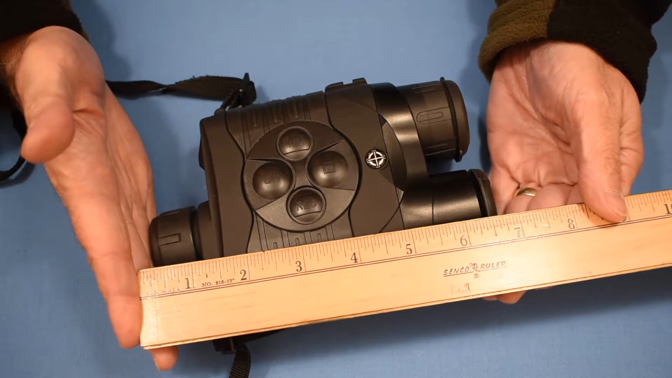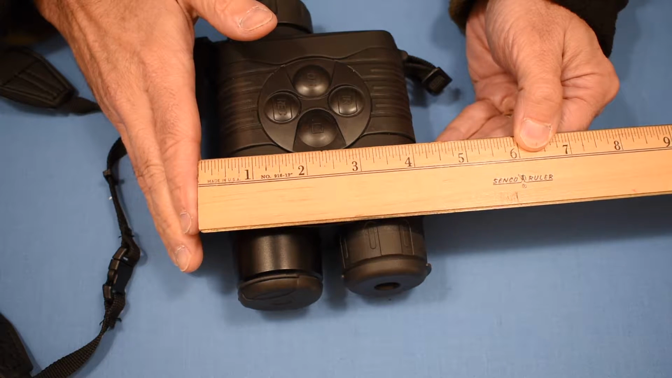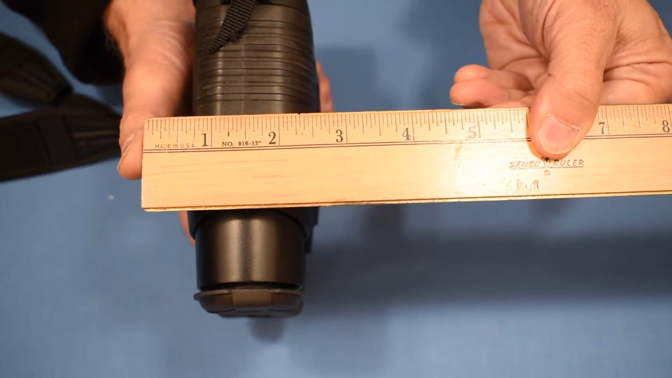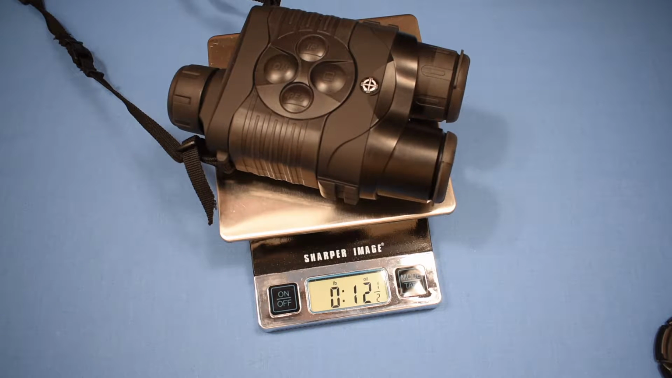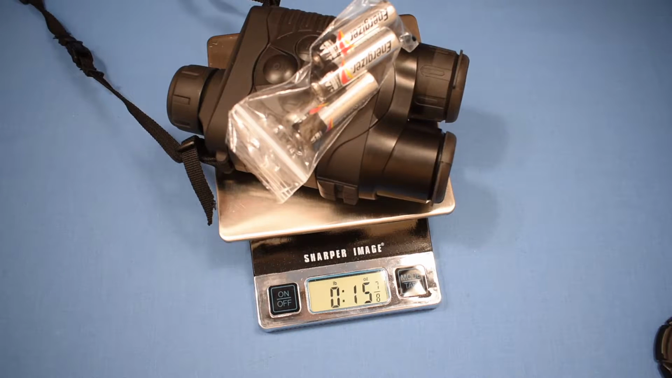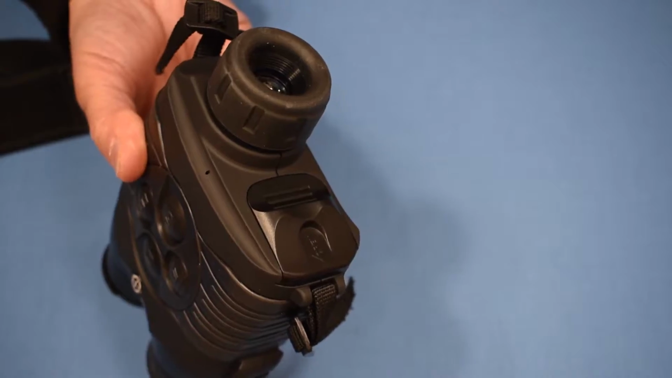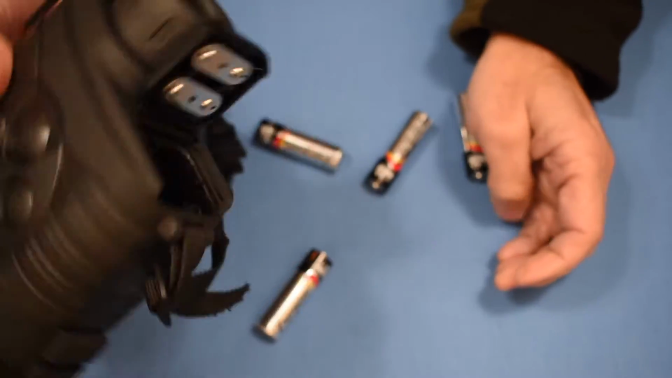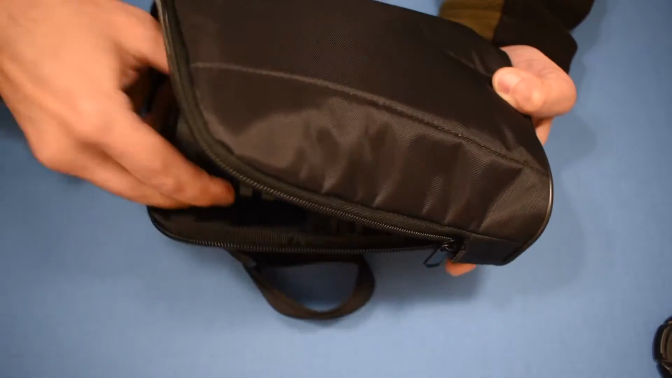Before we go any further, let's get to the specs. Overall length is just about 7 inches, about 4 3/8 inches wide, and about 2 1/4 inches thick. It weighs 12.5 ounces empty, but with the batteries, 15 7/8 ounces. All the controls are on the top of the unit. It takes 4 AA batteries and comes with this great carrying case.